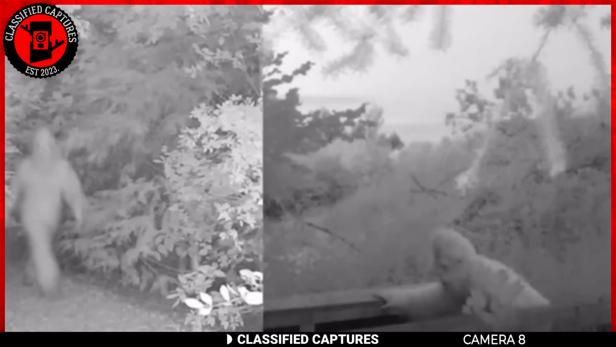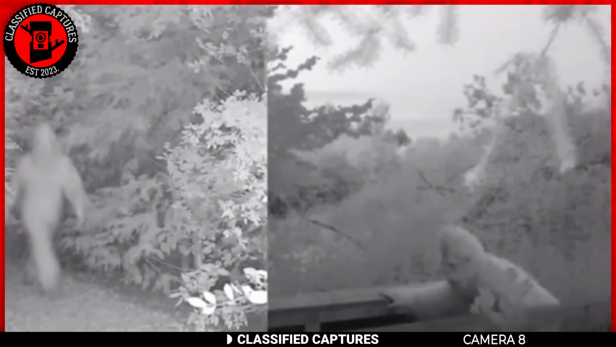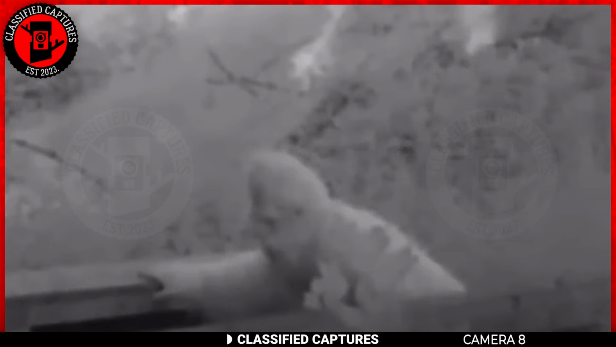As the images surfaced on the internet, they sparked a wildfire of intrigue and debate among the online community. Could this be the elusive albino Bigfoot that many have spoken of, or might there be an alternative explanation lurking in the shadows?